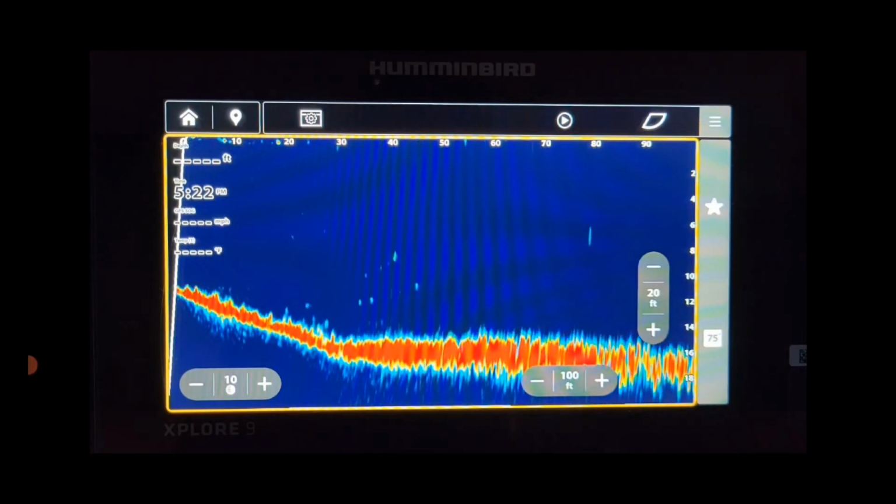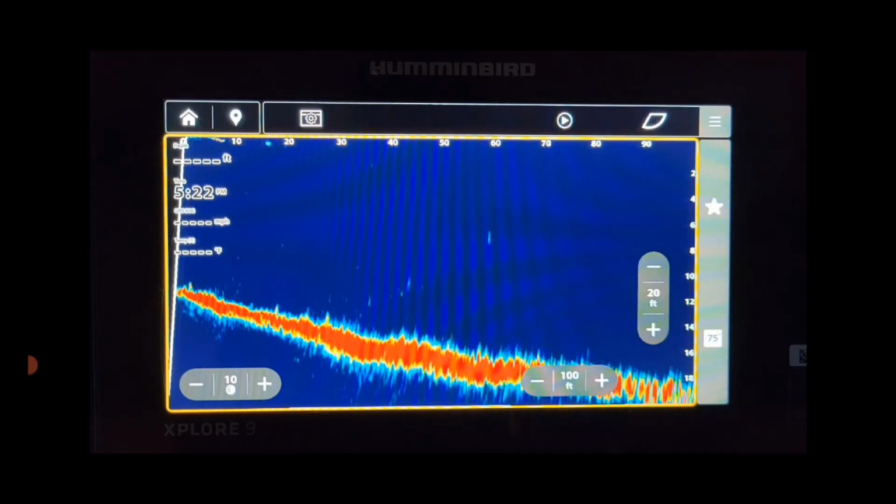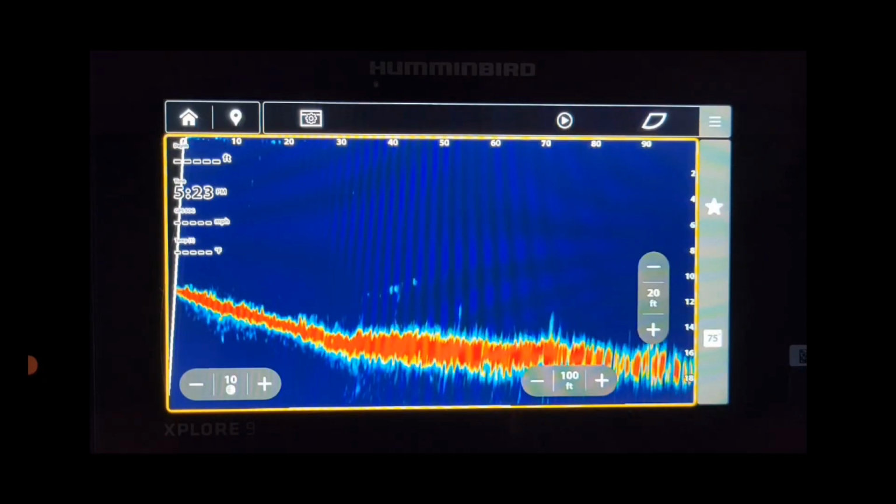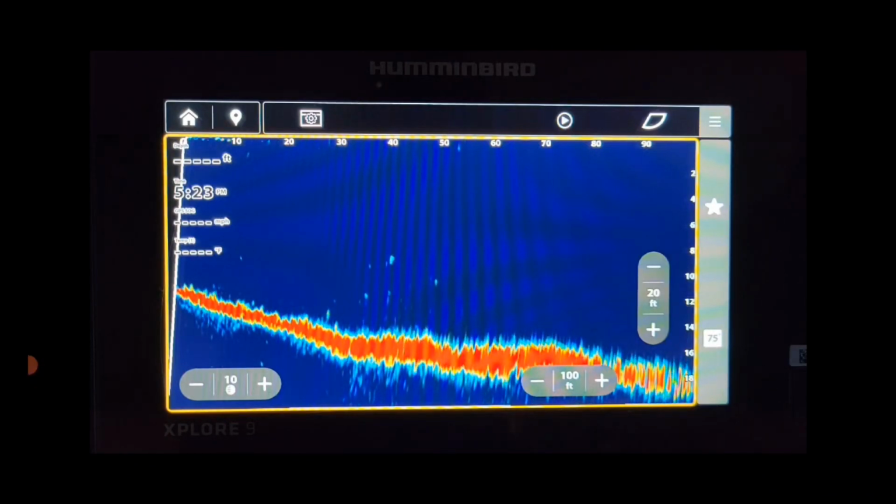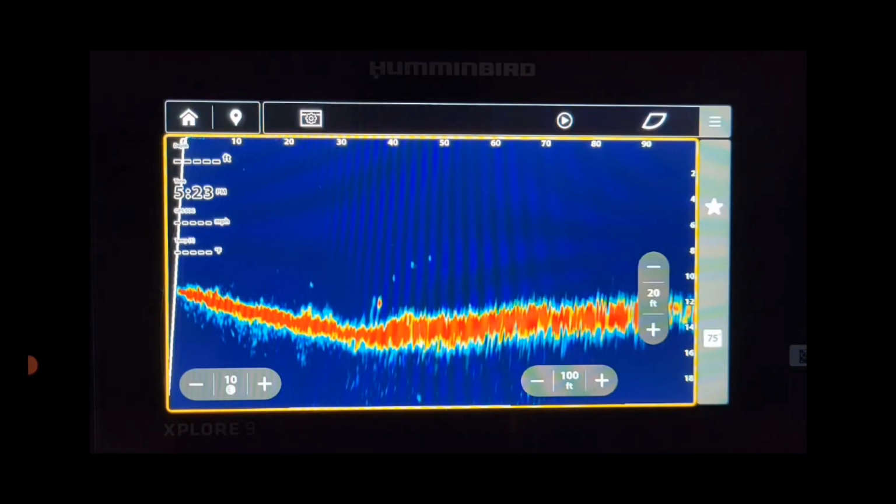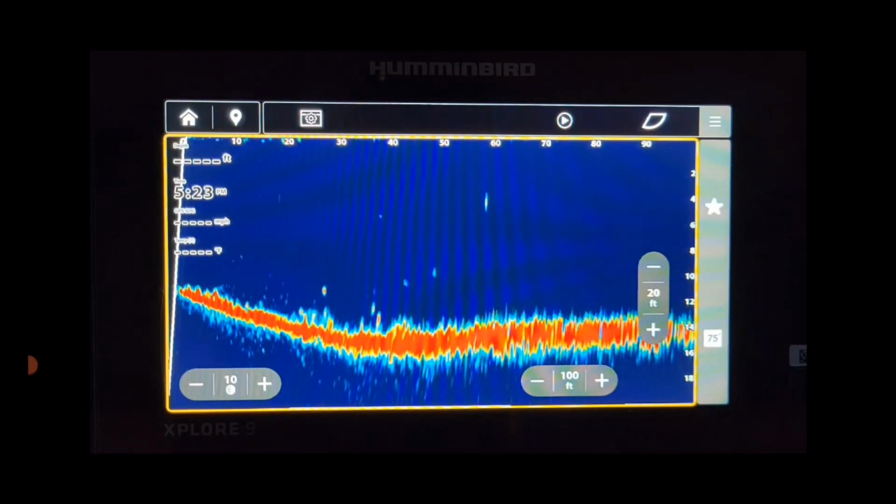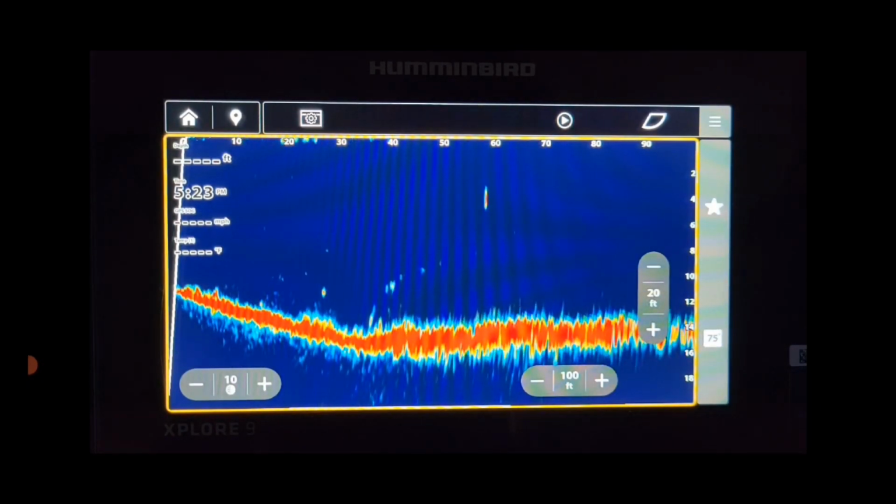It's looking really clear, guys. This is looking really good. You can see the weeds coming down this break right here on the left. There's that fish suspended out there at 60 feet. A couple more down there near the bottom. One there at 55 and one there at 30, right at the base of that break. There's a couple more right there on the middle left-hand side of the screen, right where it evens out at the bottom of that break.